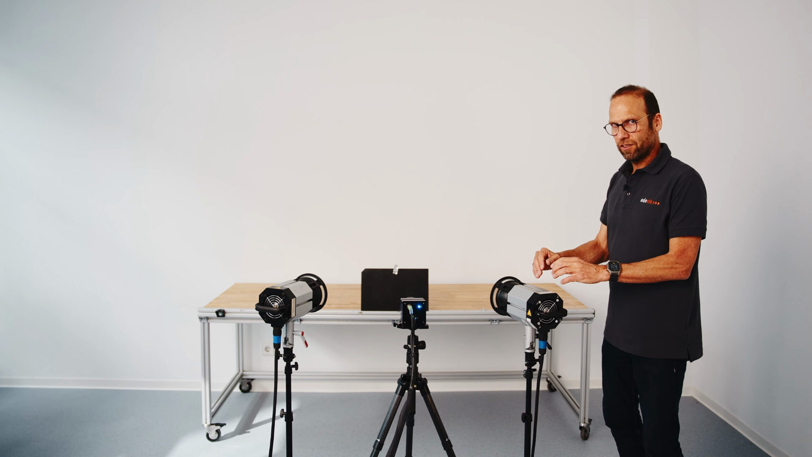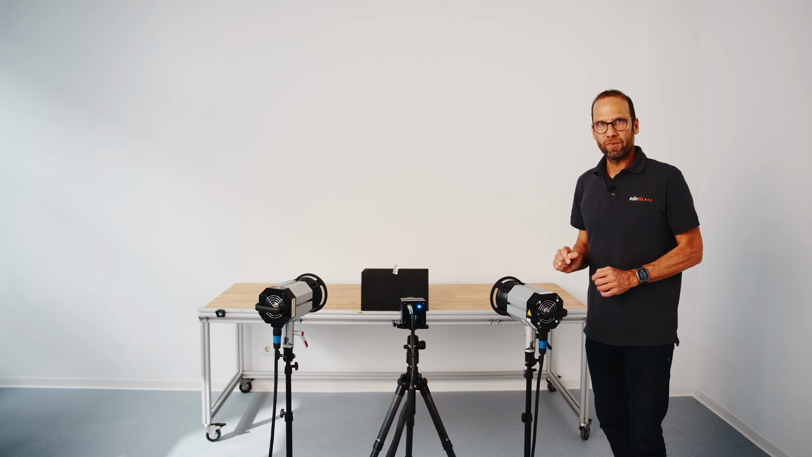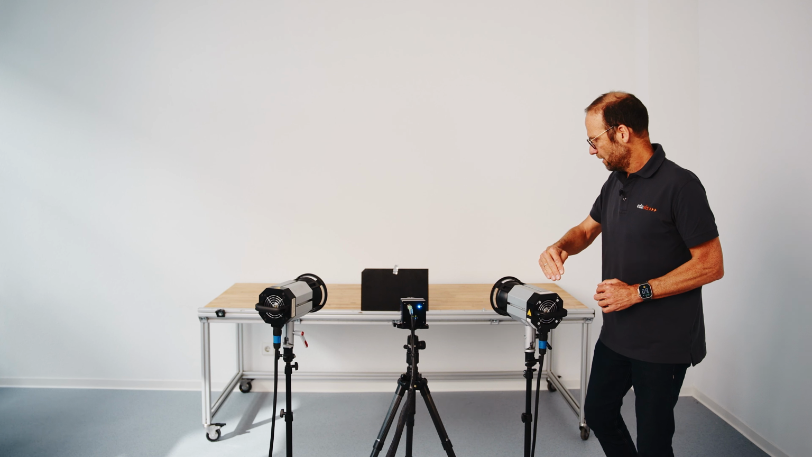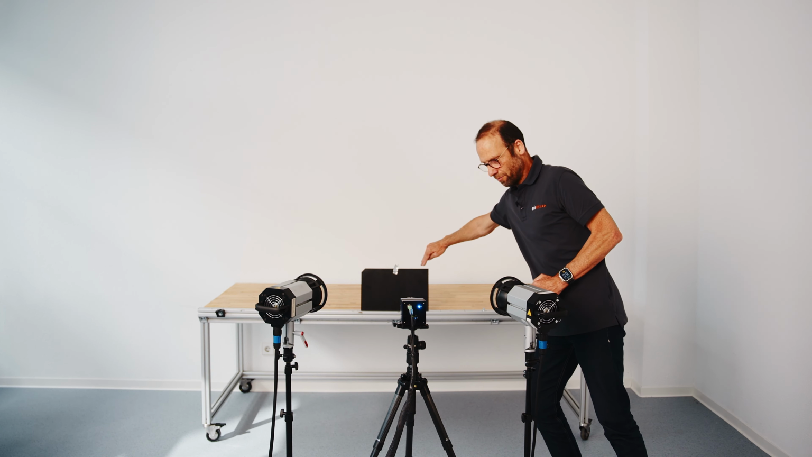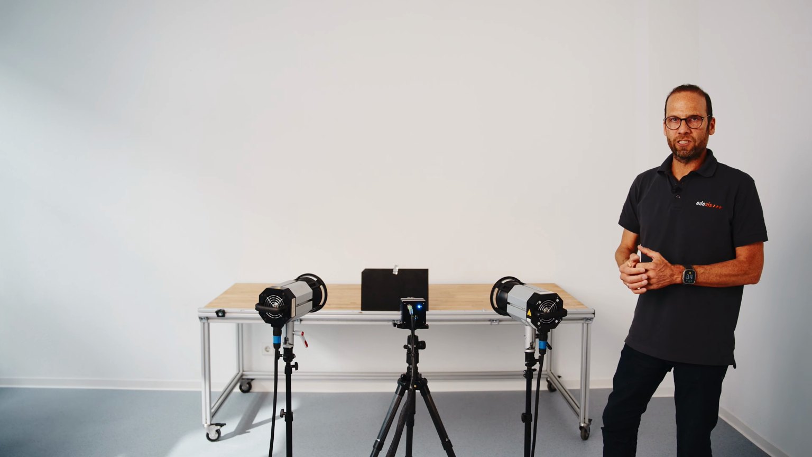And we need to care for the right angle between lamp and camera. There should not be light directly reflected from the lamp to the camera. This can bring us distortions in the images.